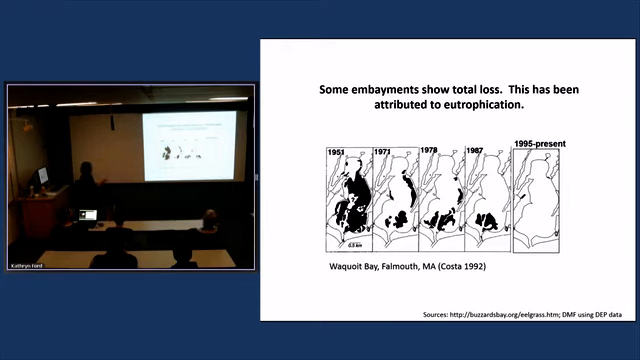So this is 1951. The black is the eelgrass extent. 1971, you can see lots of losses by then. And then the mapping that was done in 1995, there was no eelgrass in Wacoit Bay, and there hasn't been since.